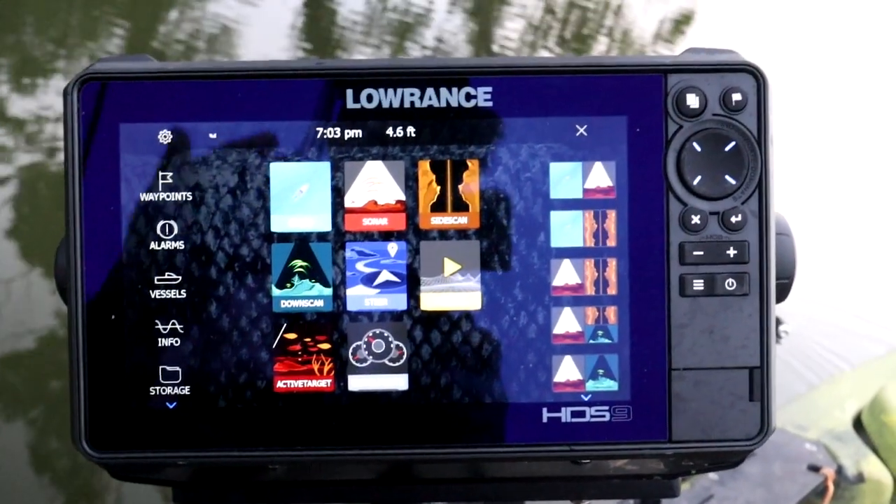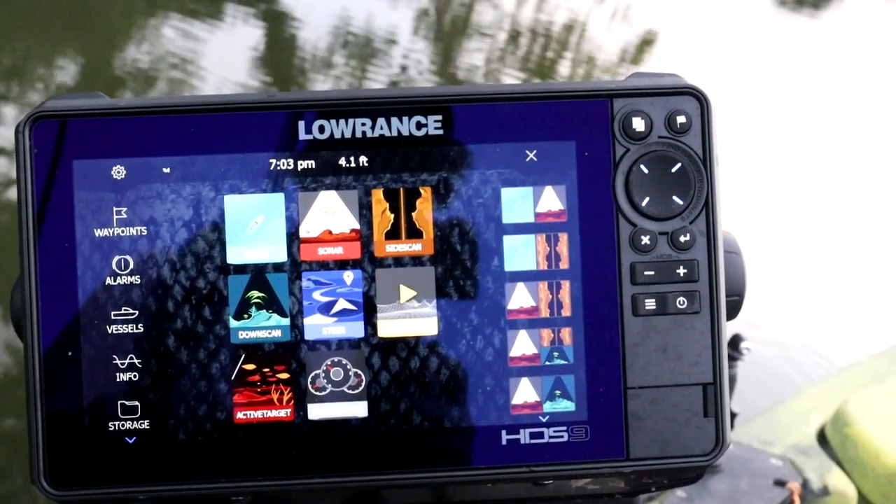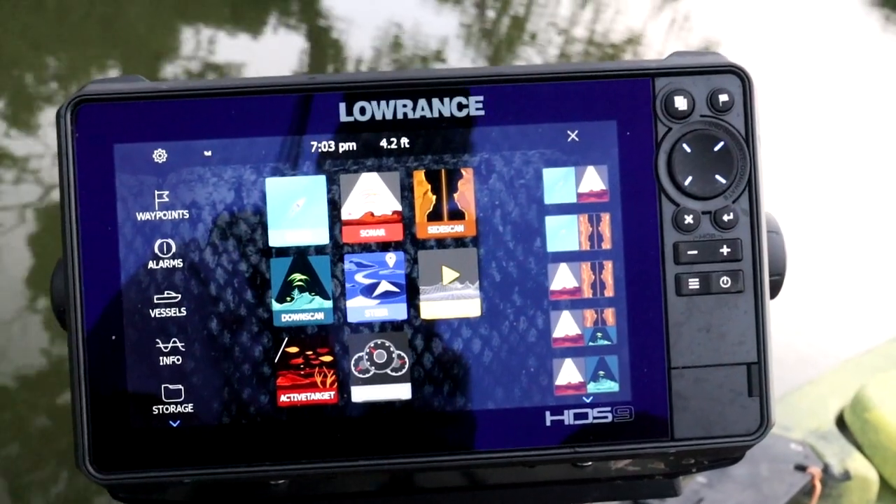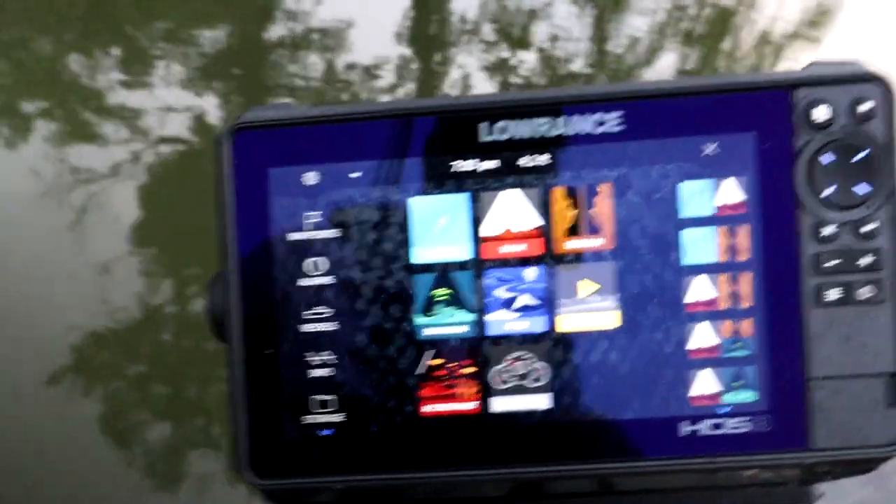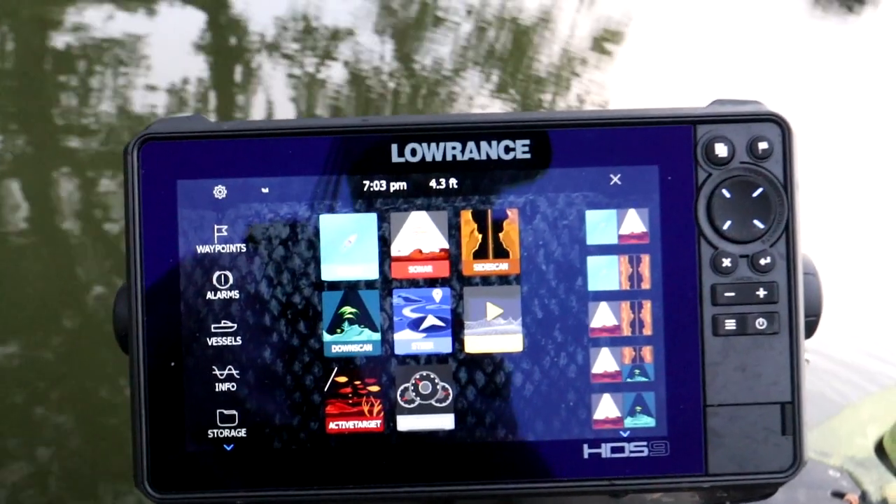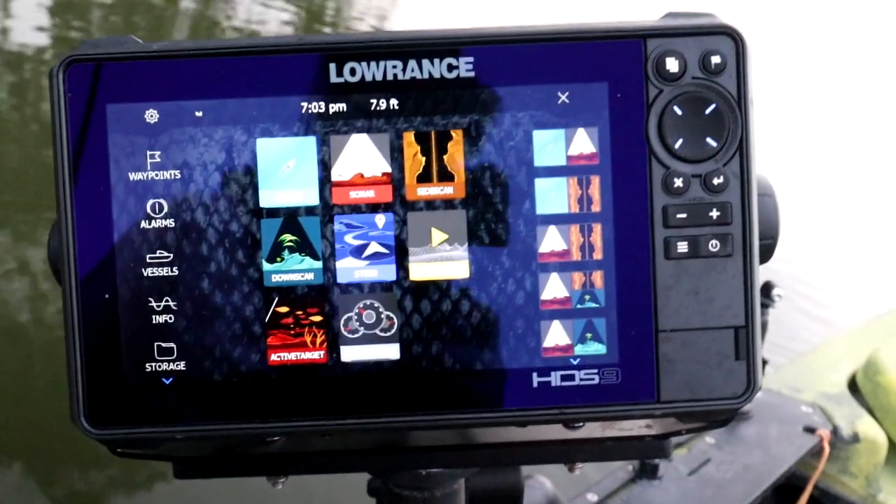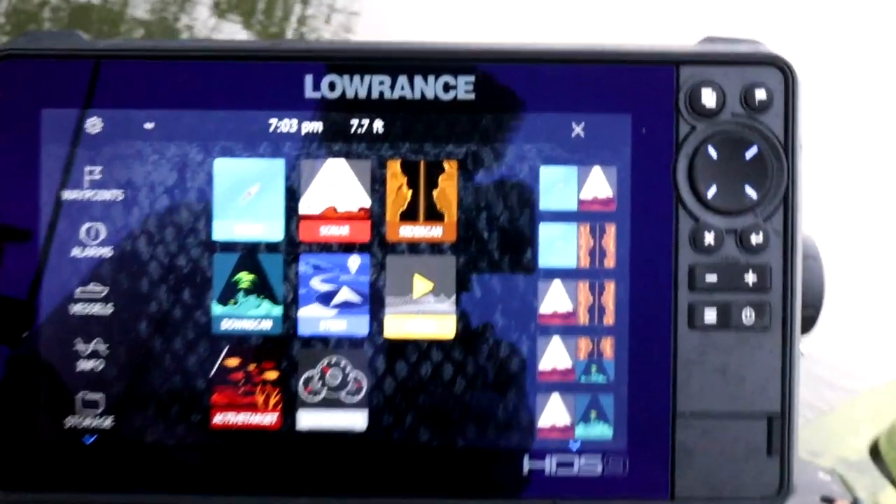We're going to be on the main screen. If you're looking at something else right now, you can press that Pages button and this will take you back to your main menu. So from the main menu, you're going to see a bunch of different tiles and you're going to be able to pick from charts, sonar, side scan, down scan, active target. You've got a bunch of different options here. So this is going to make it really easy to get to where you want to go. If you're familiar with operating a smartphone, you're going to be able to figure this unit out pretty easily. So from the main menu, you're going to go ahead and select whichever option that you want to look into.